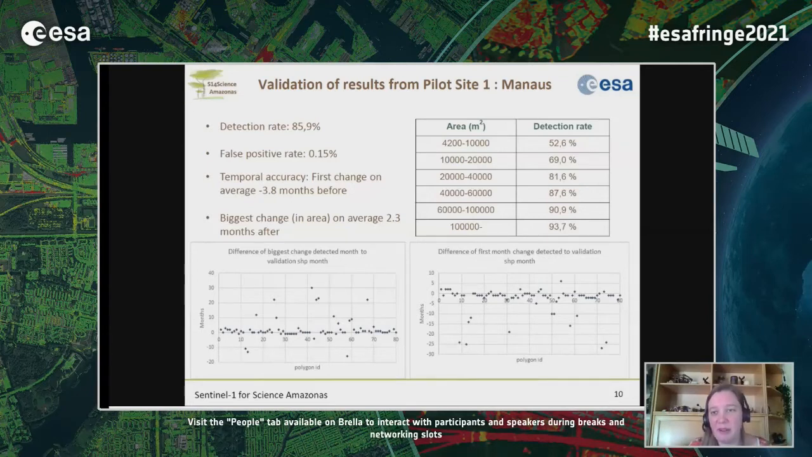We can also see in the table that smaller areas have a lower detection rate, and the bigger the area that has been deforested, the better our detection rate is as well. Next slide, please.